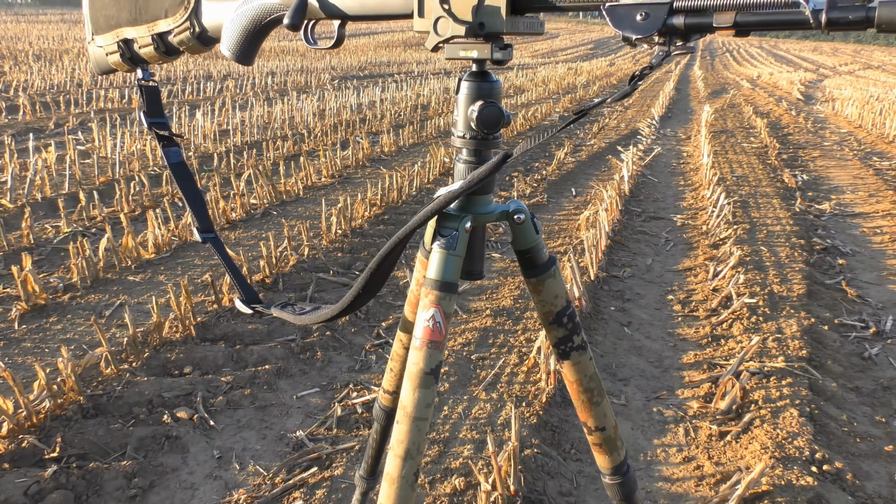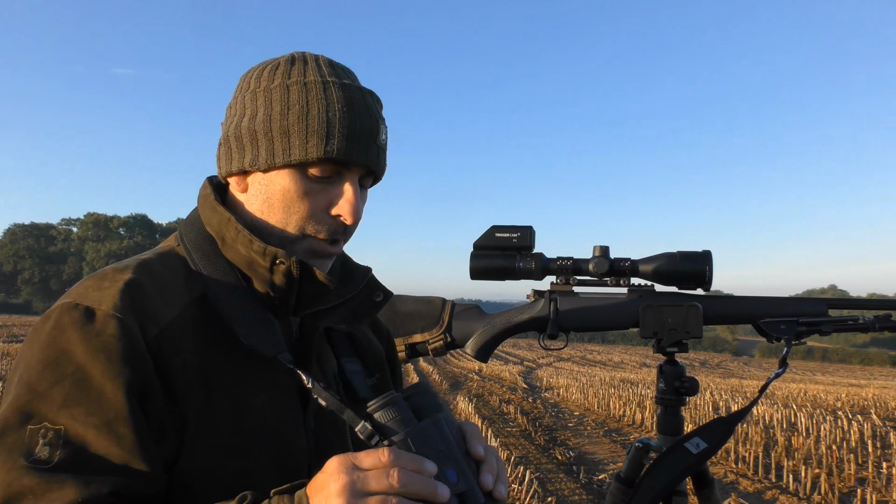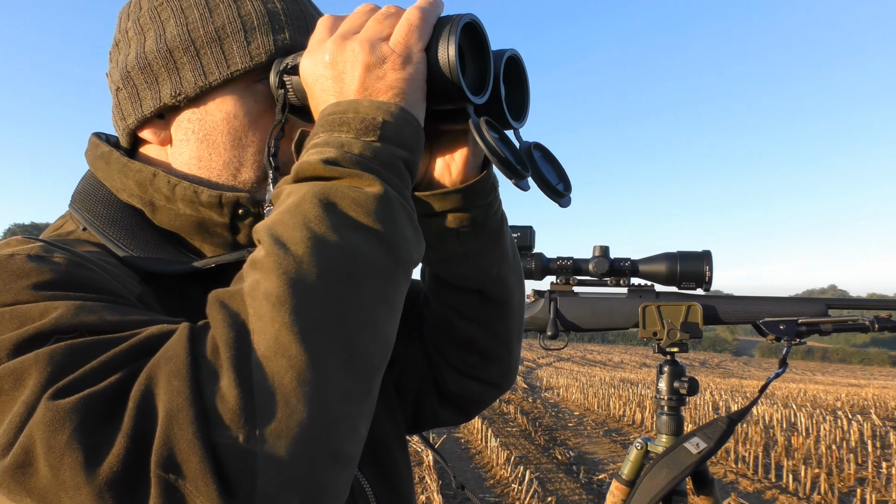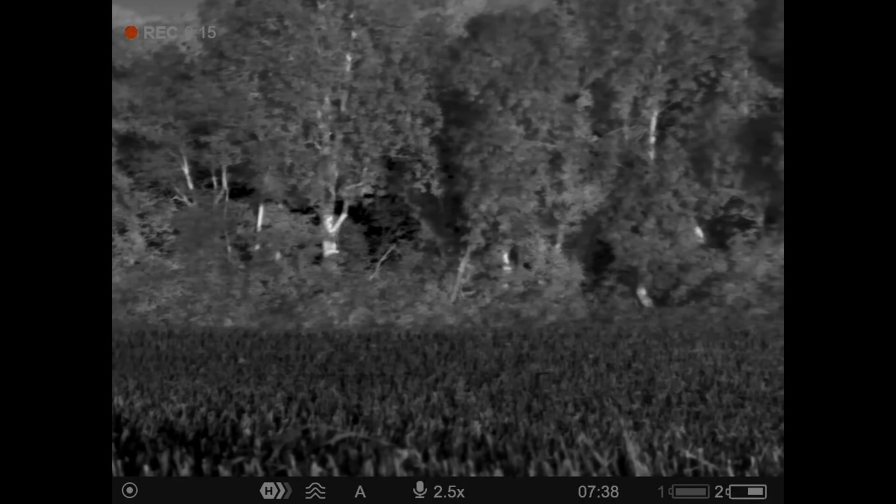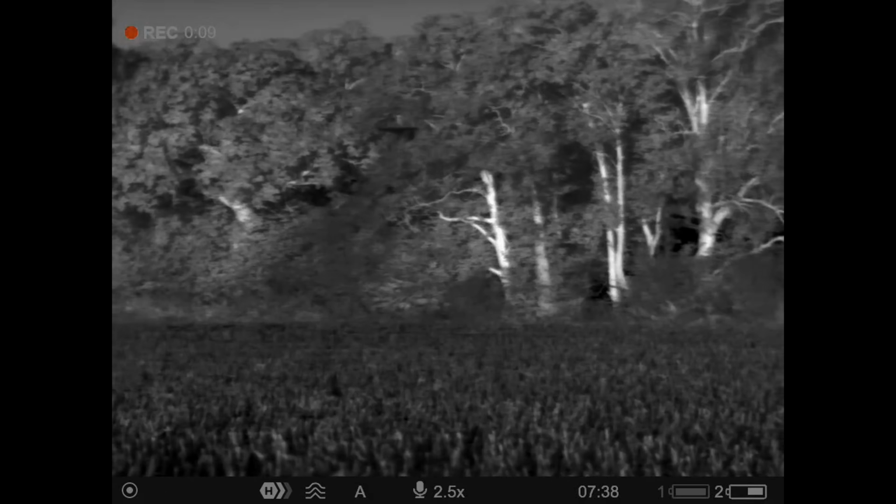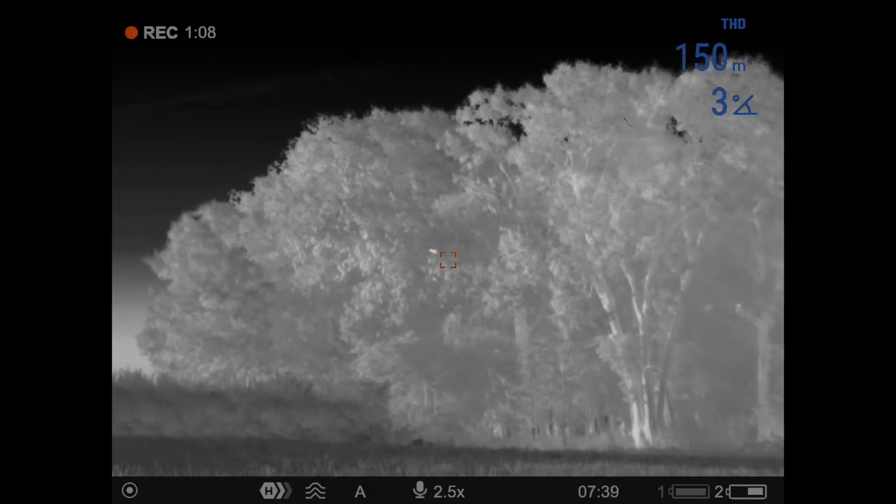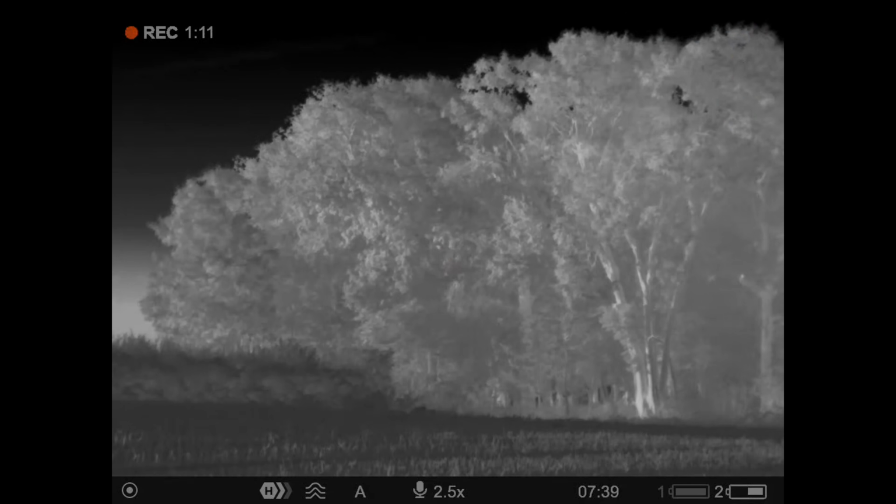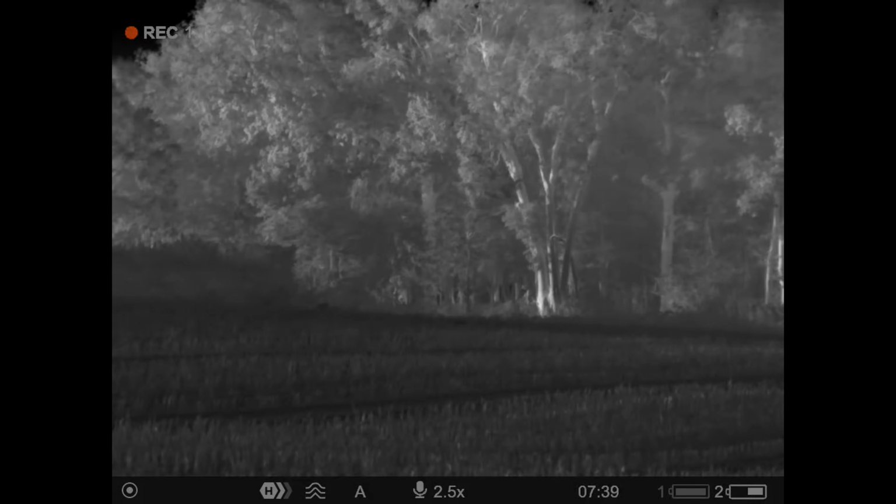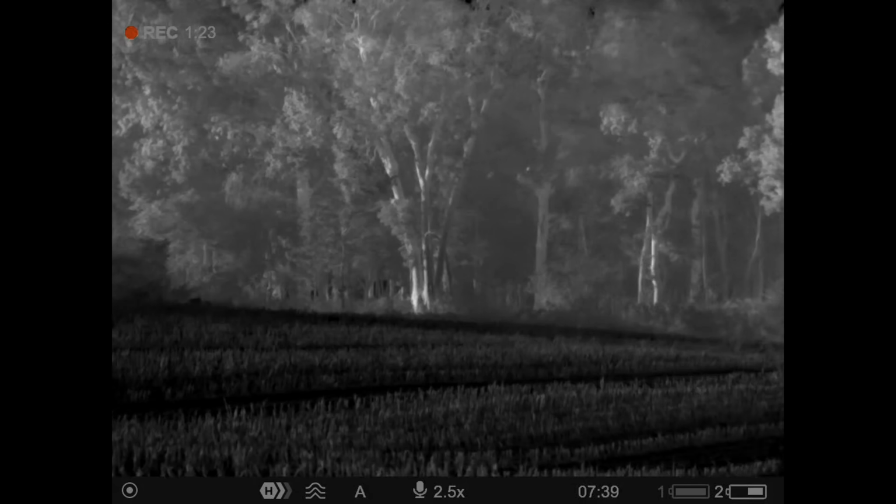And of course the other thing I've been using, again from Scott Country, along with all these bits, is the Pulsar Merger thermal binoculars. These are very, very sharp. I'm just having a little look round at these trees now. You can even see the shadows of the branches against the trunks of the trees. There's a couple of squirrels down there in the trees that I've been watching earlier. They are 150 metres away, so you get an idea of just how clear these are from that little video clip, hopefully. But very nice to use, just like a standard pair of binoculars.